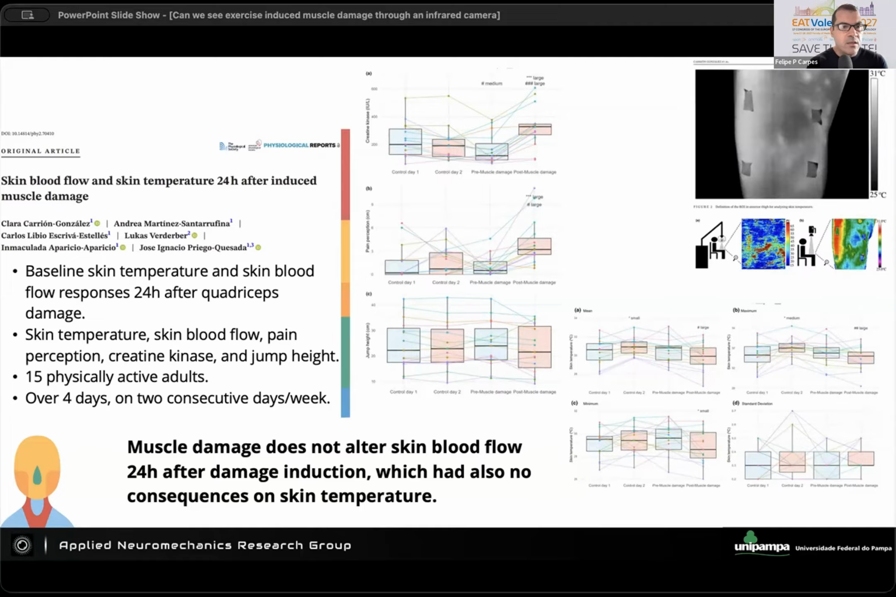Here we have one study from the Valencia group, also in collaboration with Germany, showing that muscle damage doesn't alter skin blood flow 24 hours after damage induction in the quads, if I'm not wrong, and without change in skin temperature. So we take this conclusion here.